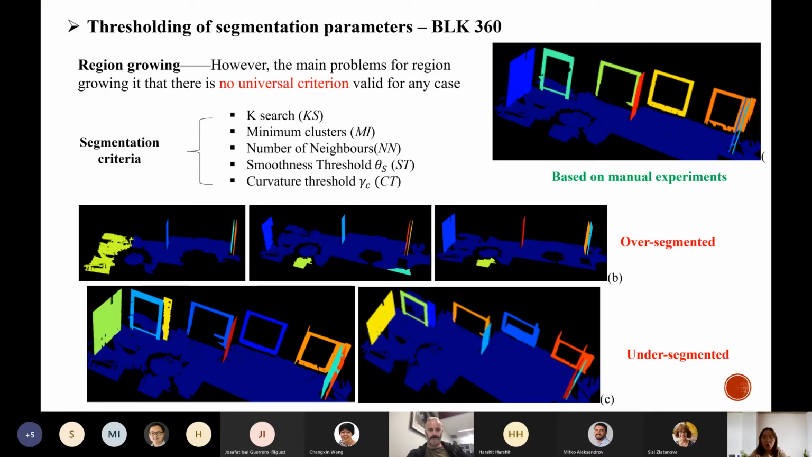But if their angle difference is larger than the smoothness threshold, then these two points will not be regarded as the same cluster. Then the neighboring points will not be grouped and will not be added to the same group. So this value is very important for the segmentation process.